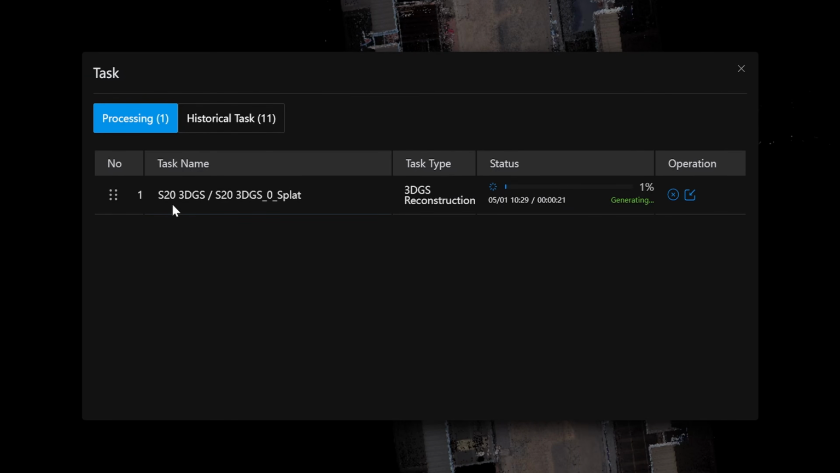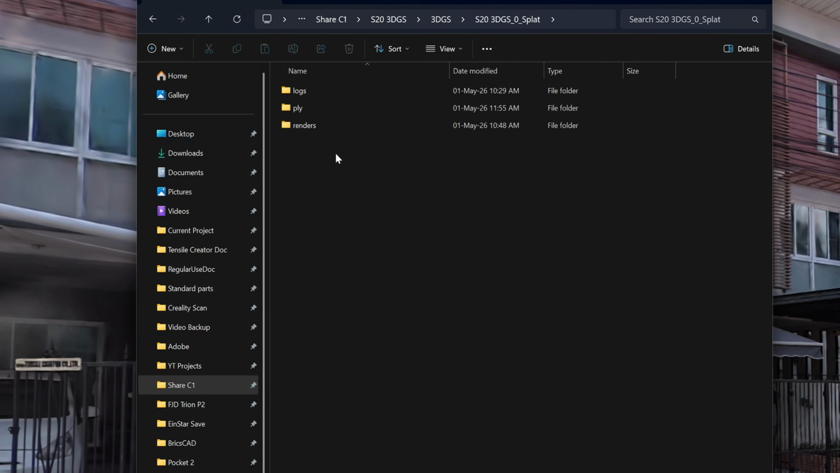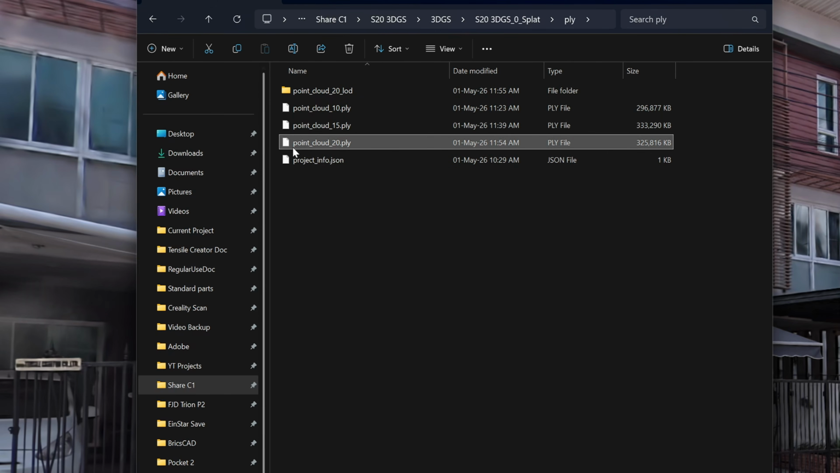3D.js processing is very demanding on VRAM, so you will want to use a GPU with at least 12 GB of VRAM. After processing, the software saves the 3D.js output inside the 3D.js folder. Open it and you will find a subfolder named PLY.